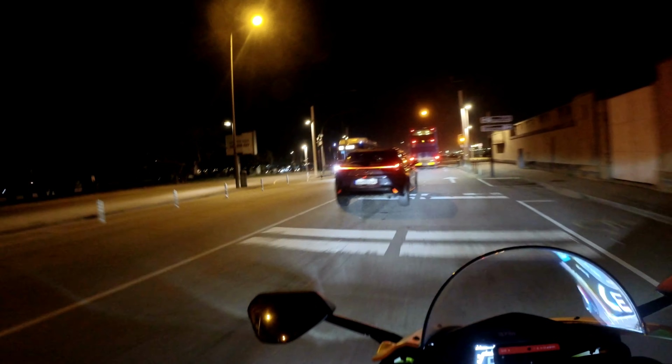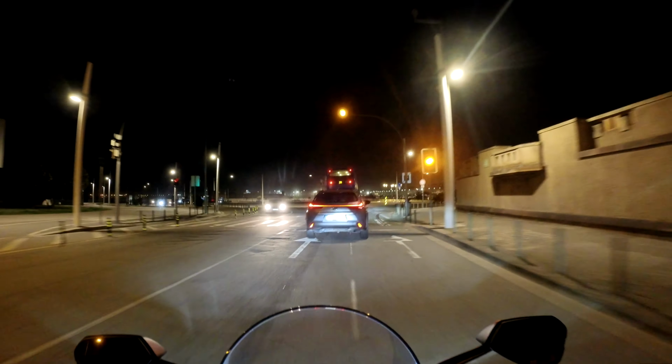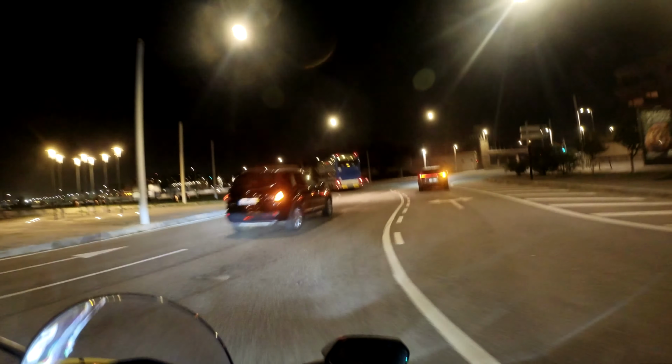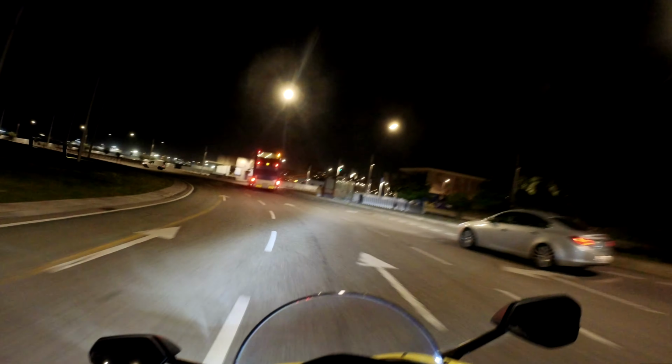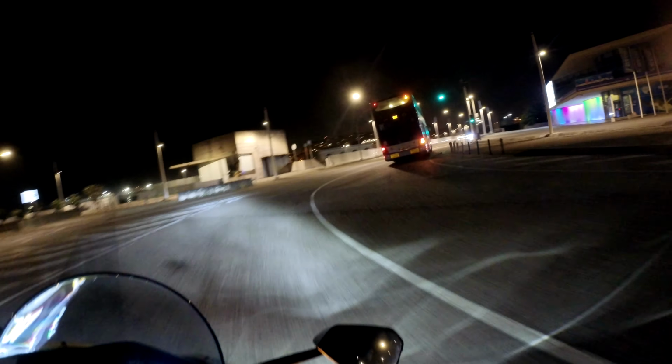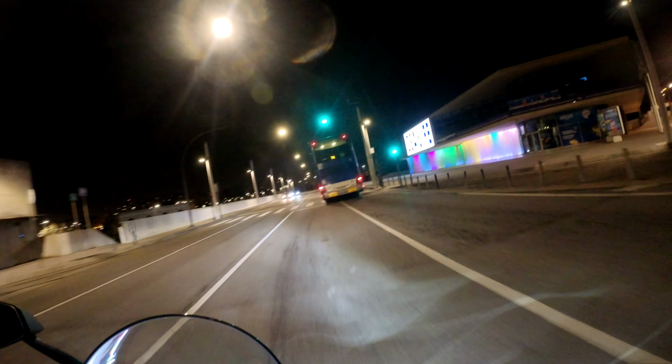But the problem is the rake and the steering lock. This bike has less steering lock, and that makes it harder to do stuff like that. So be mindful if you get a sport bike.